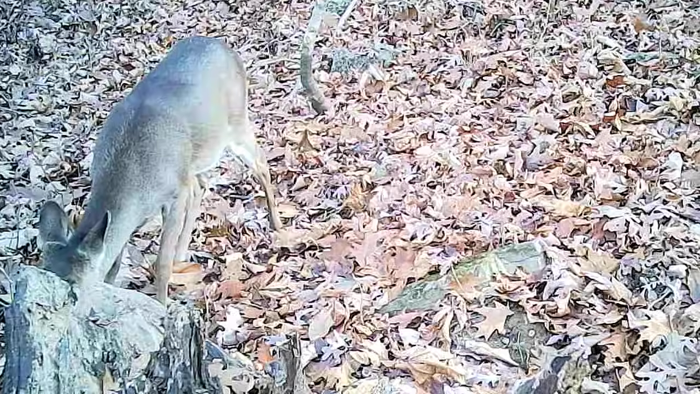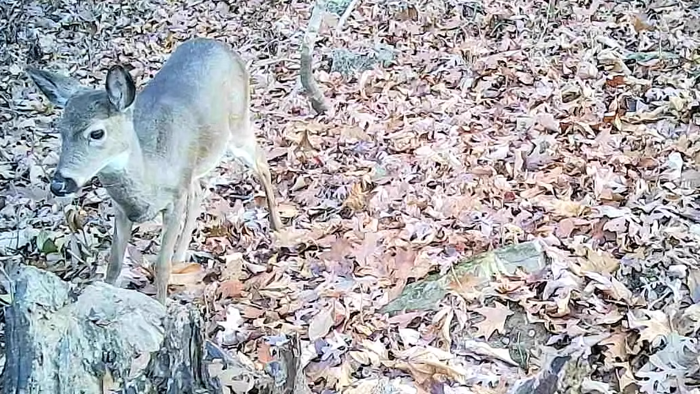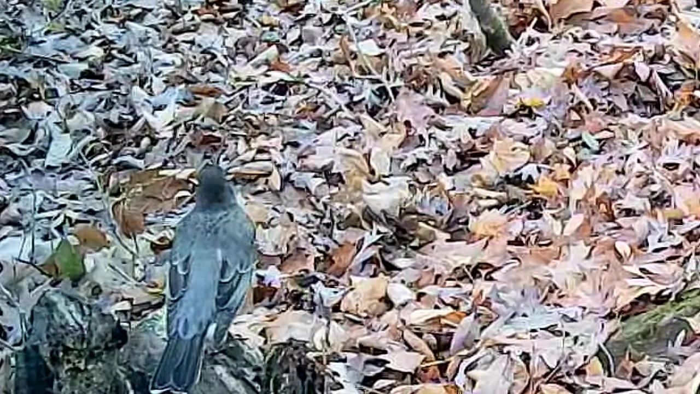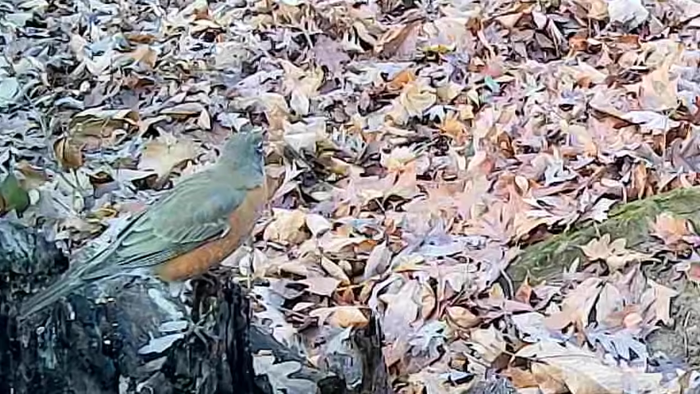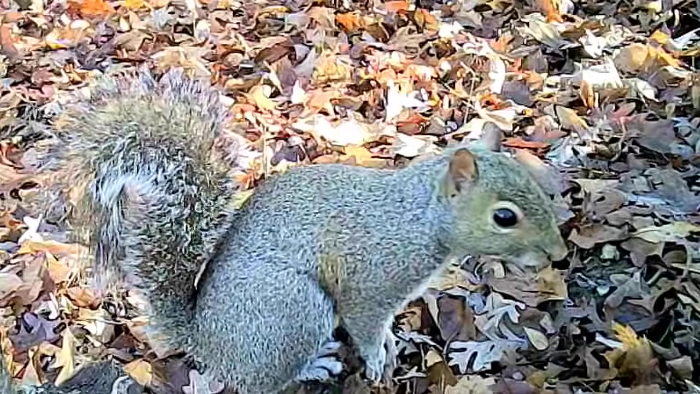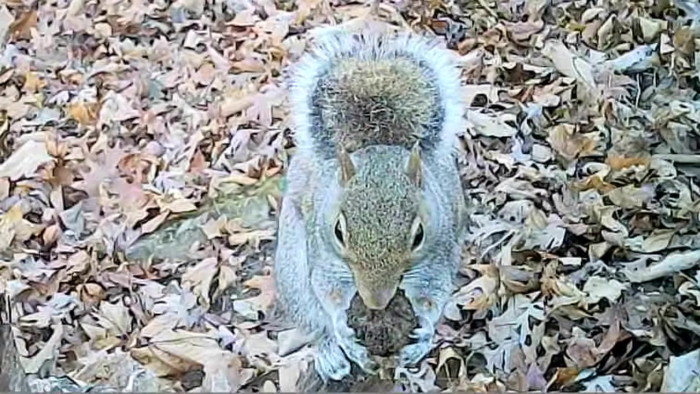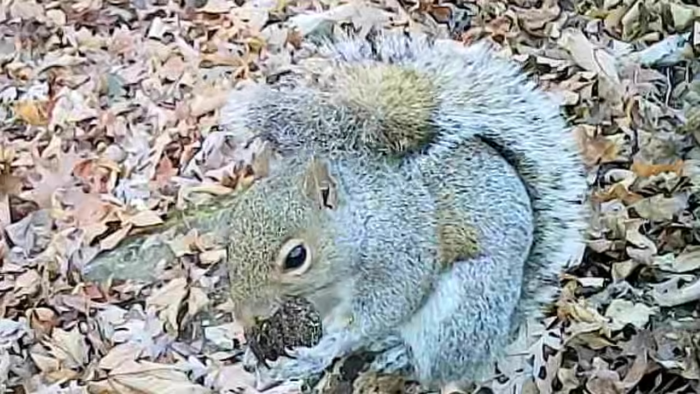And down at the stump, there's a little yearling. Looks like that little button buck prowling around. And the birds, I've noticed a lot of birds migrating south through here on the ridge. These are little robins. This place is full of them. But I haven't seen the thrush in a while. Maybe he's gone south. And the little squirrels, they got to take a break every once in a while. They go at it so hard. I don't know where he got this walnut. They'll find them somewhere. And they have a good time eating them too.